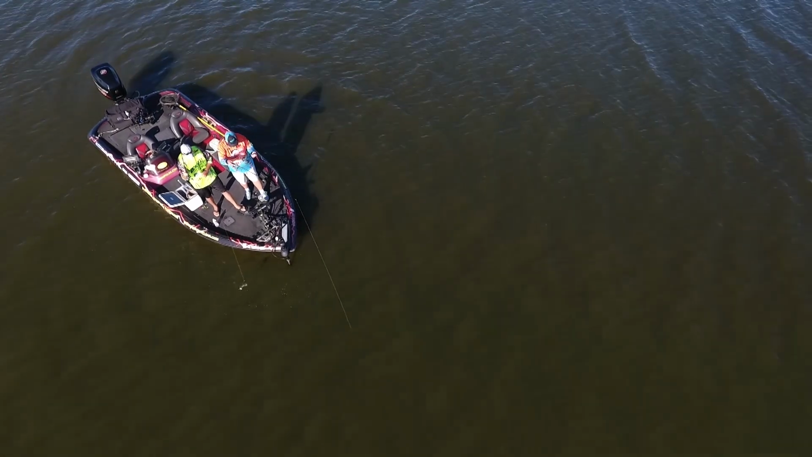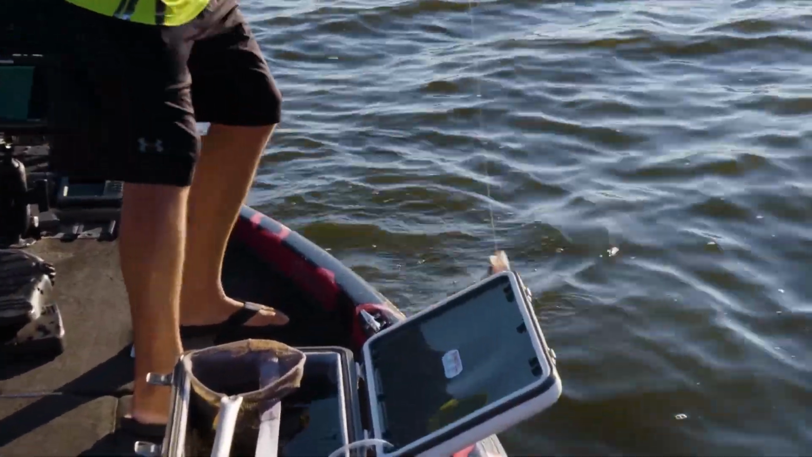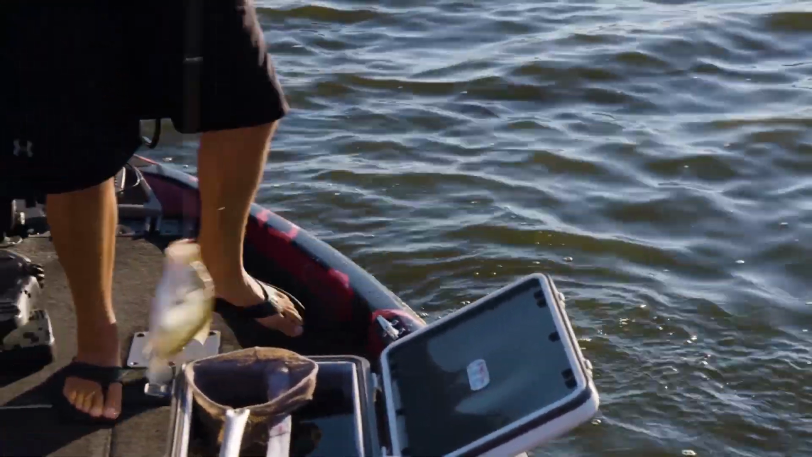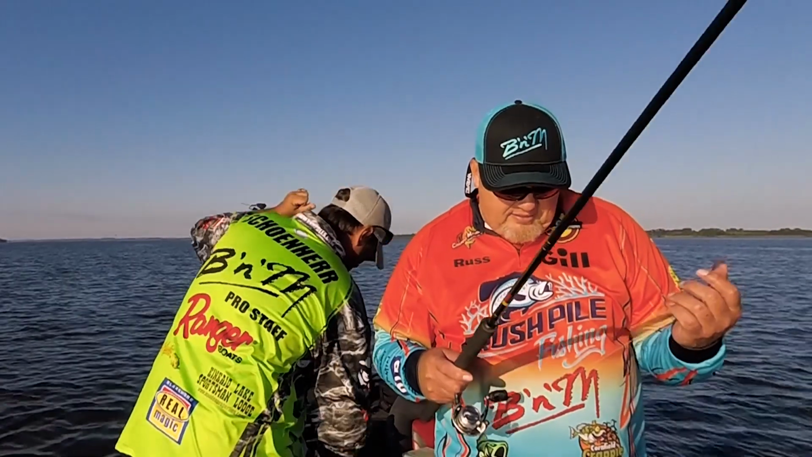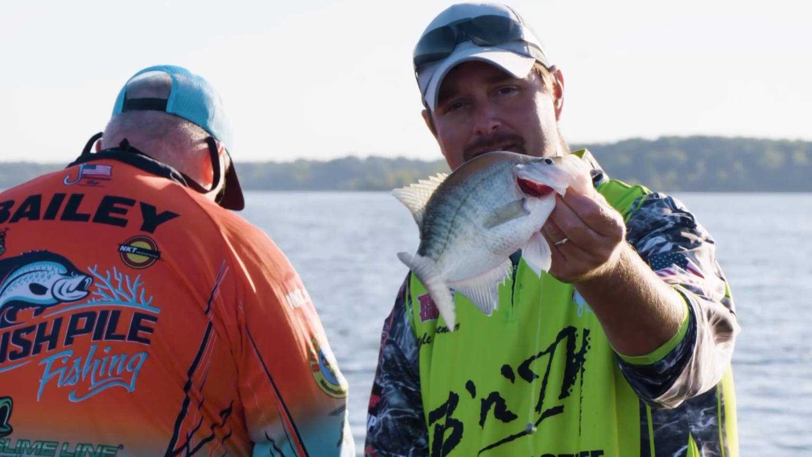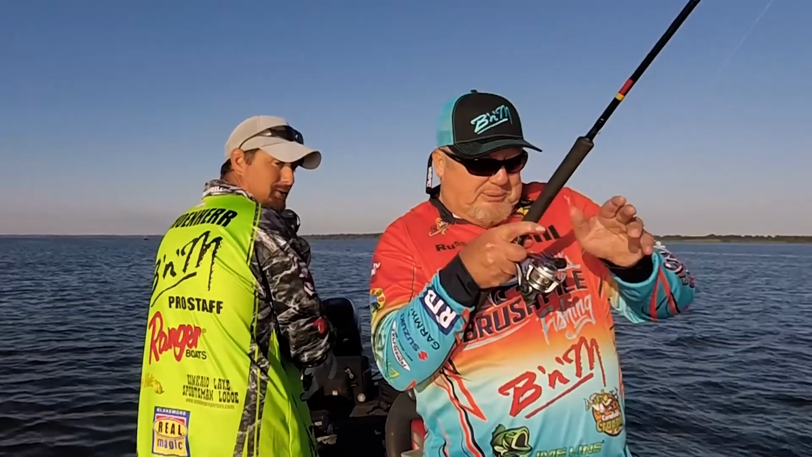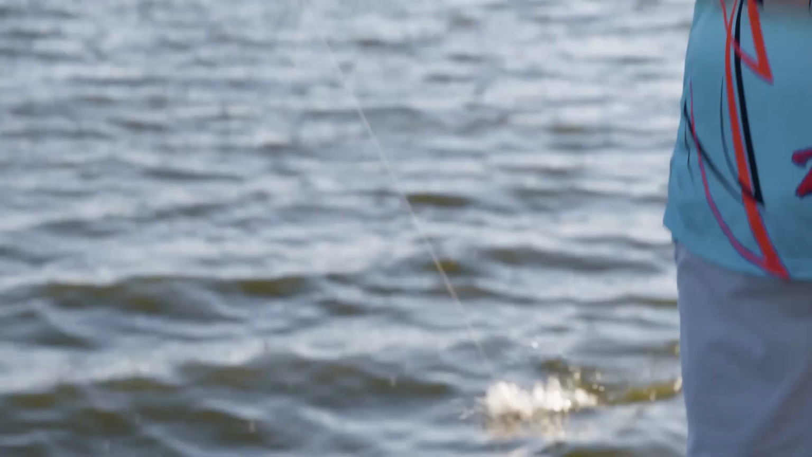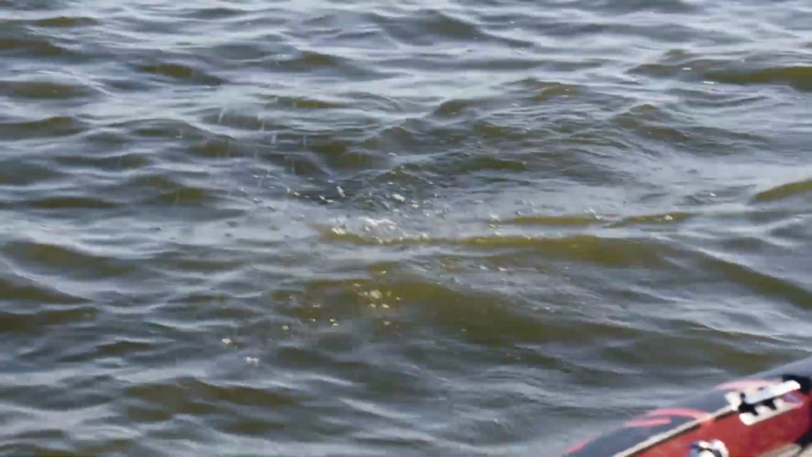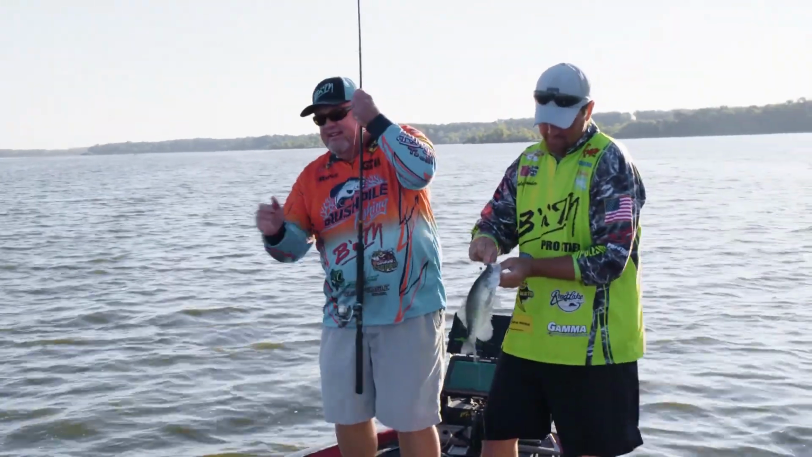Get him, get him. That's a good one. Yeah, that's the one I was trying to catch. A little bit ago, a 10-inch fish came in and darted up and snatched it. It's a good, healthy fish. Oh, that's gonna be good. Oh, yes. A double. There's a good double. We doubled up. Come here.